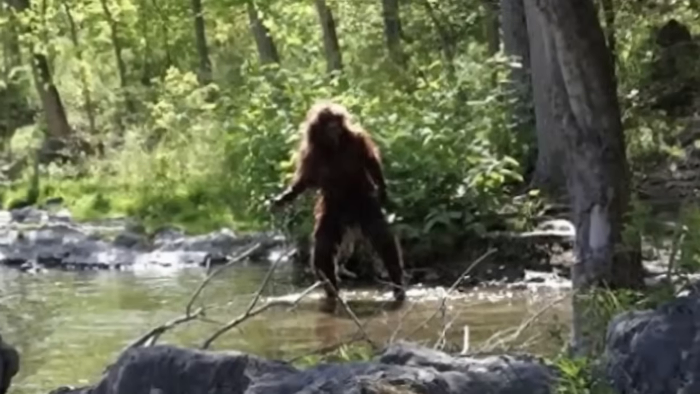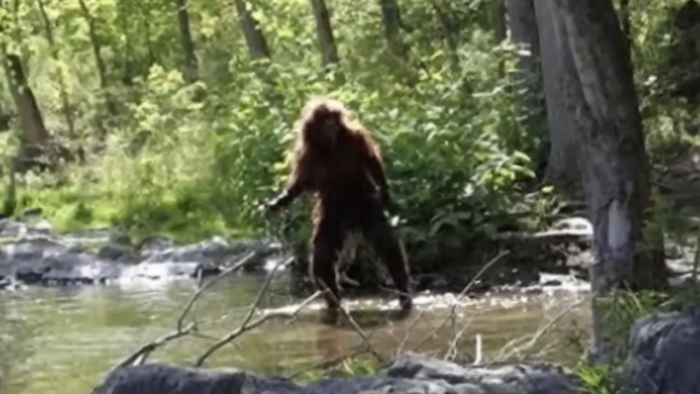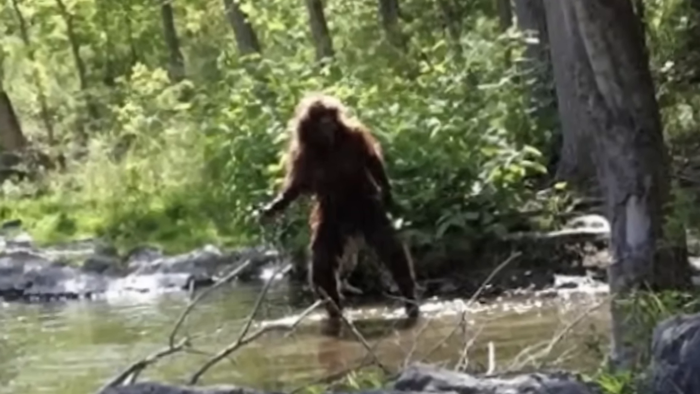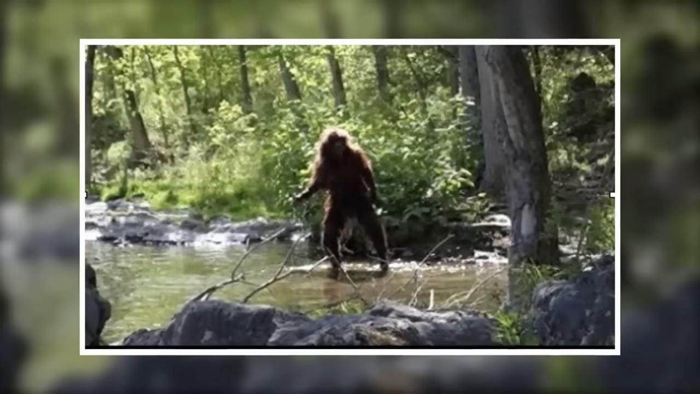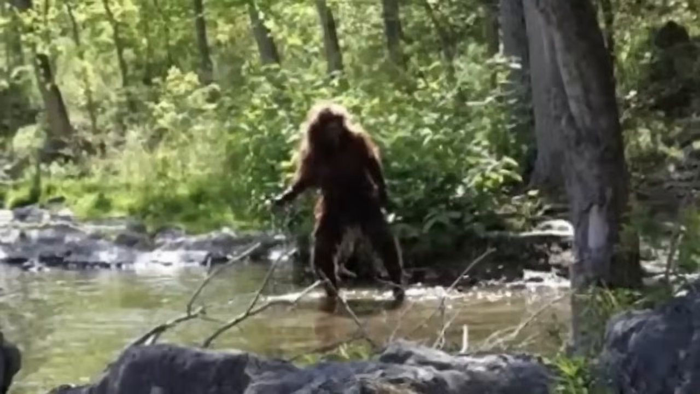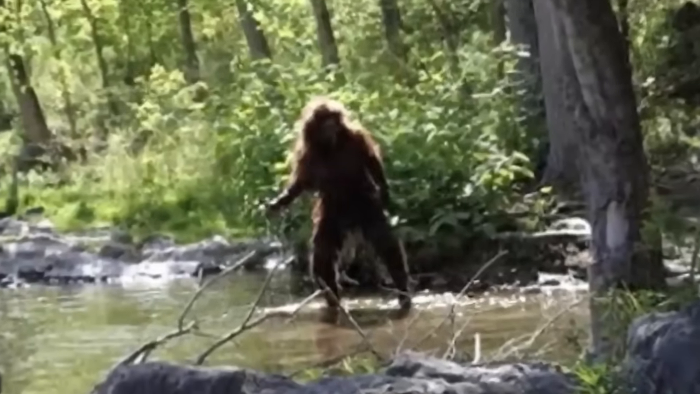This picture shows a scary predator which most people thought was a Bigfoot captured on a trail camera. It was uploaded on the internet a few years back and had everyone shocked. However, whether it was real or not was never confirmed.